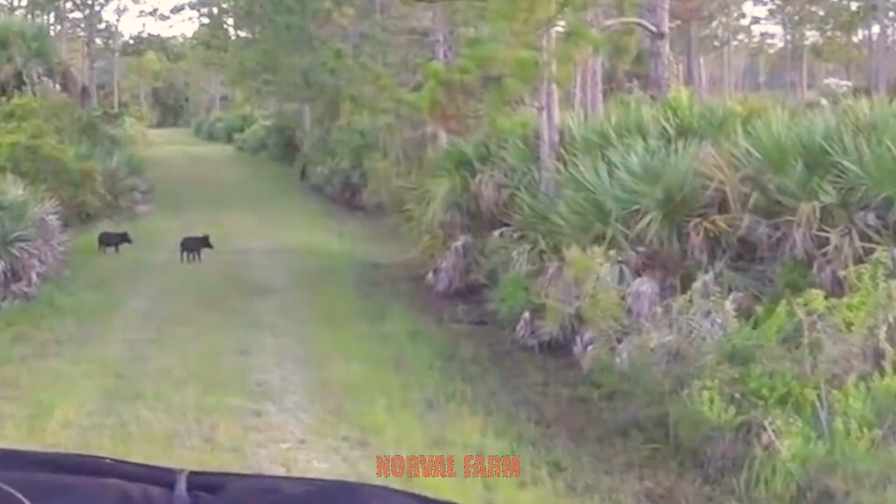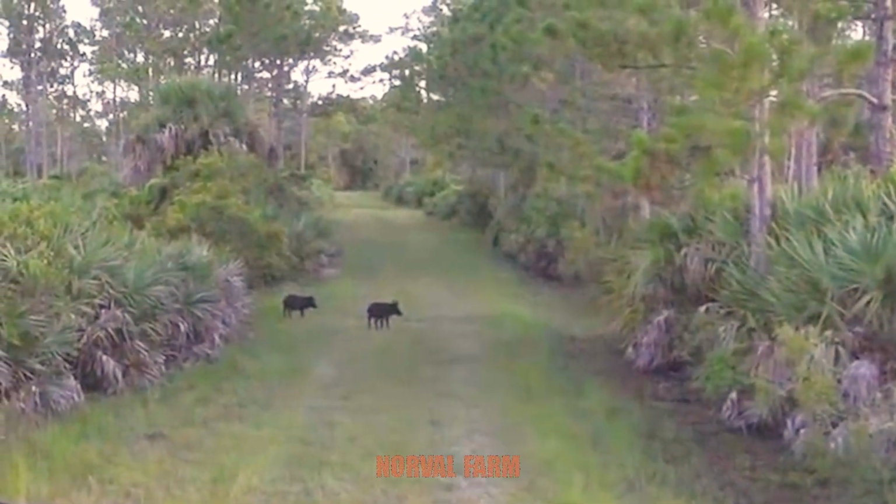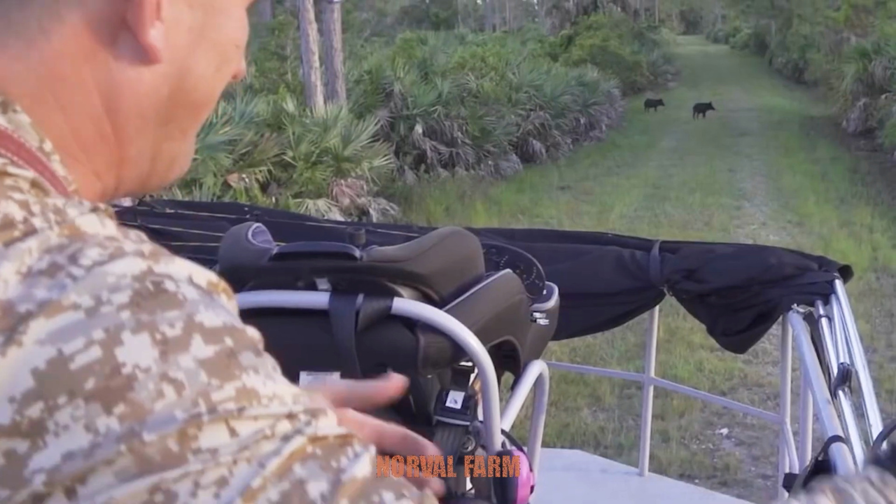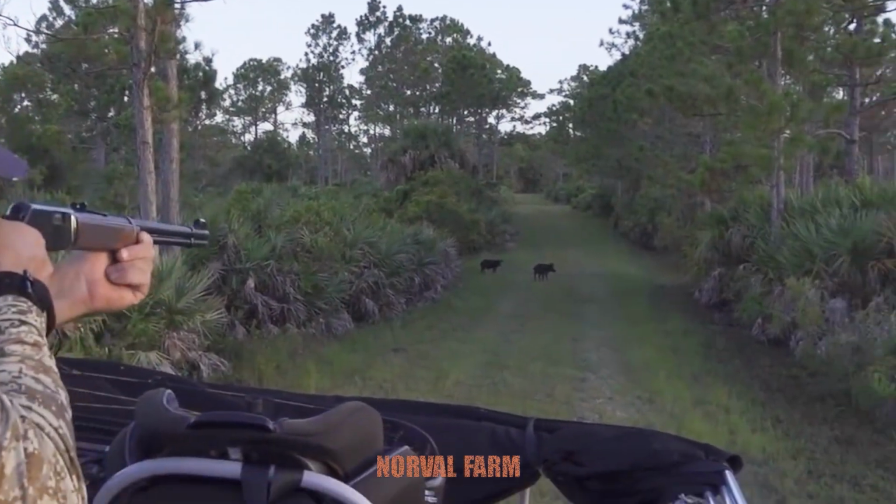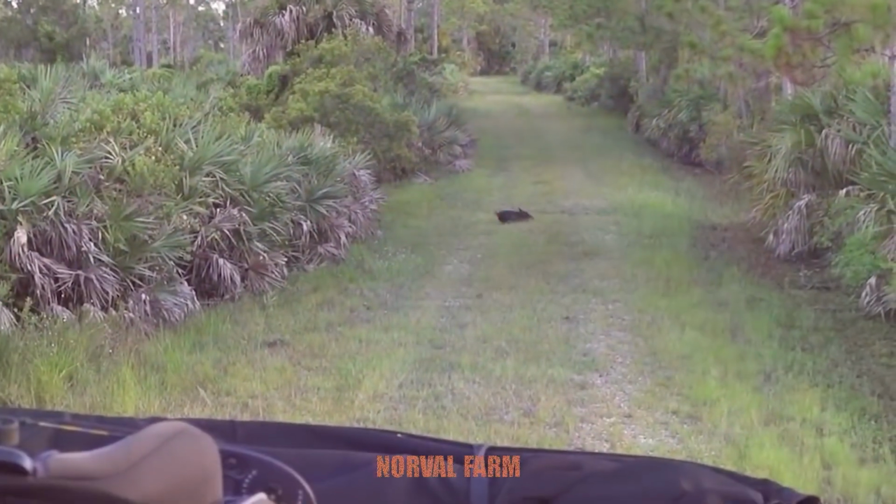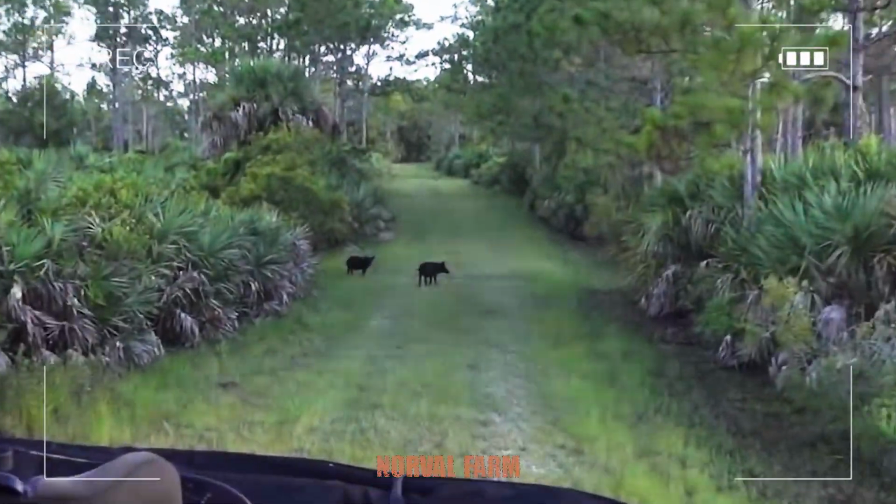Nathaniel signaled to stop the vehicle, then calmly raised his rifle. The hog was only about 15 meters away, not a problem for him. A single, clean shot rang out. The target went down instantly.